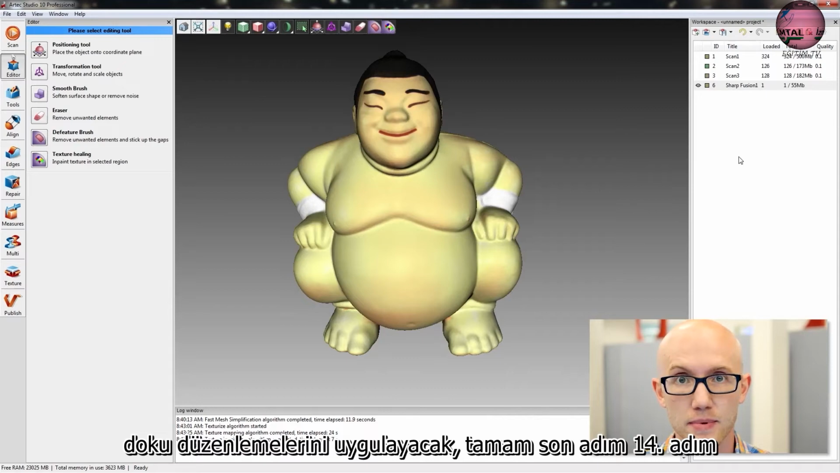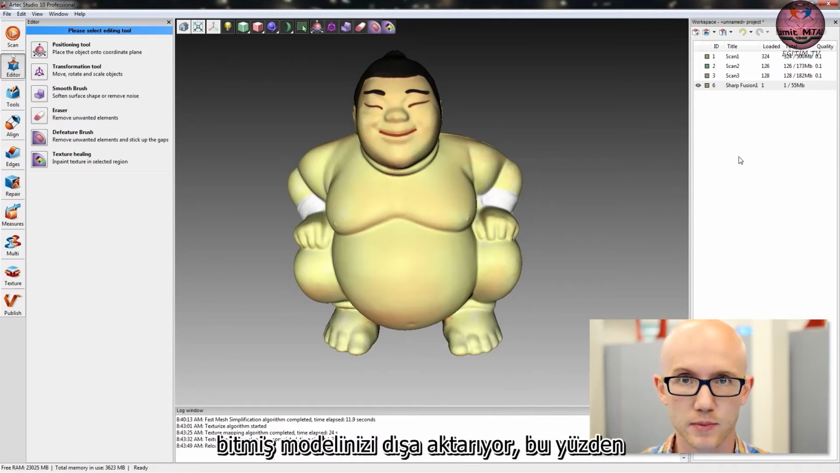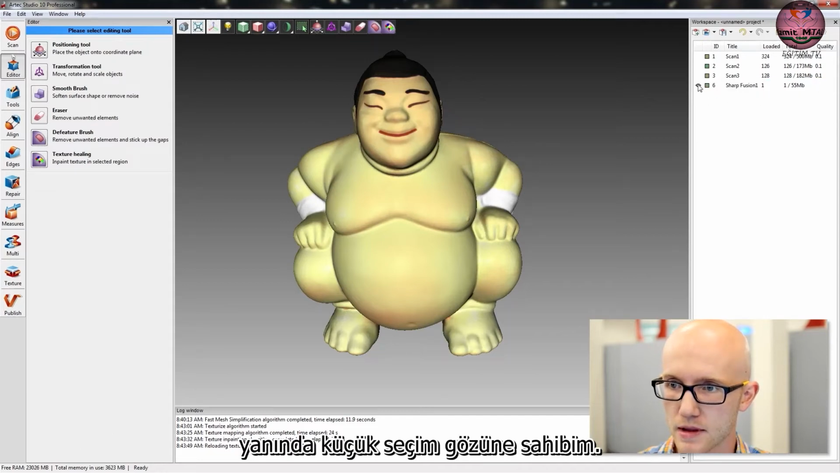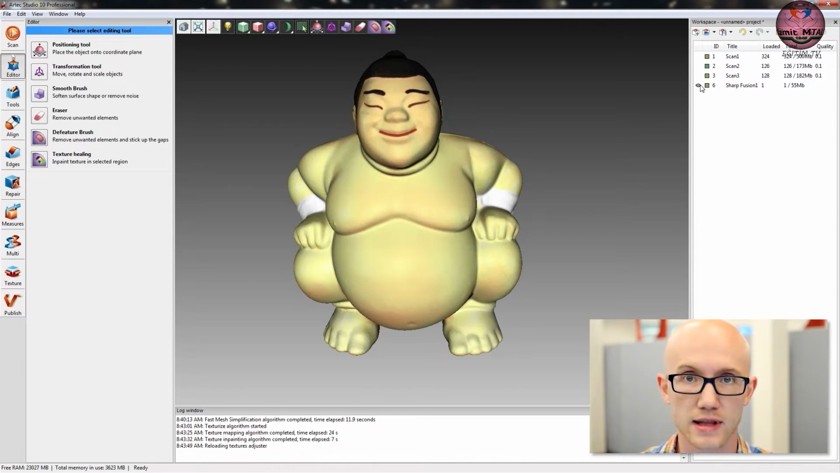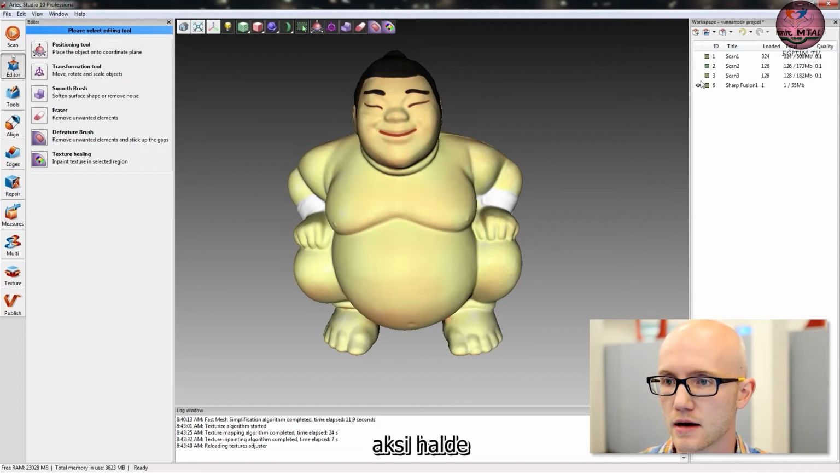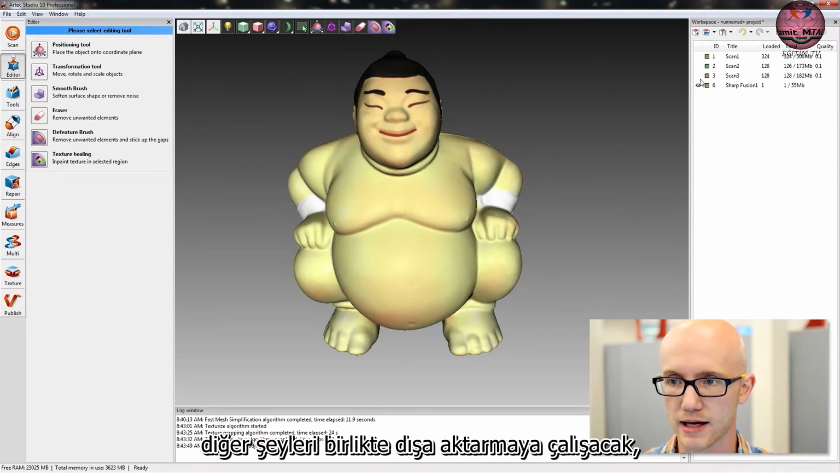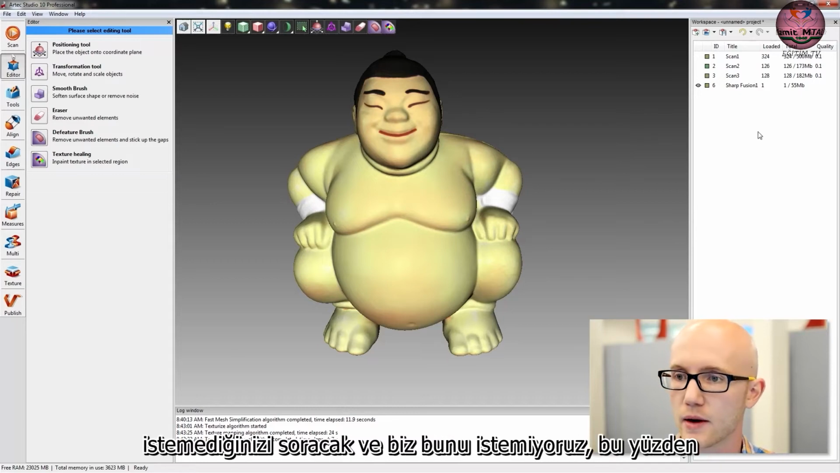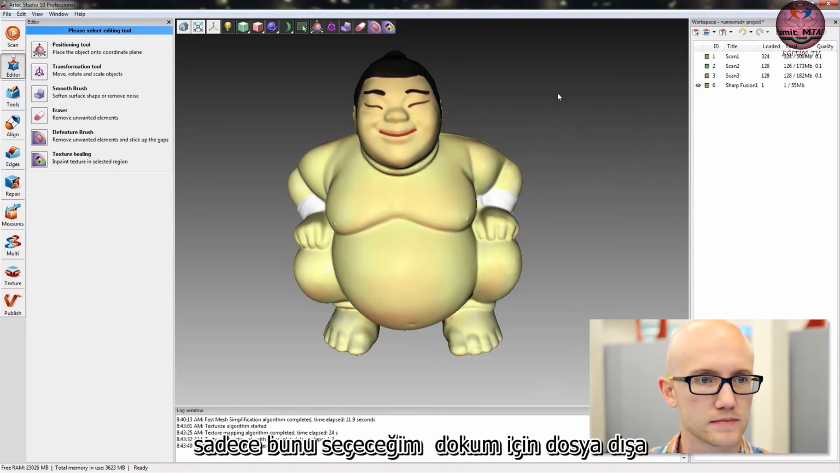Okay, the last step, step 14, is exporting your finished model. So if I look over here in my workspace, I have the little selection eye next to the fusion that I want to export. I want to make sure that is the only thing that I have selected. Otherwise, it will attempt to export other things together. It'll ask you if you want to mesh them together, and we don't want that. So I'm going to select just this.